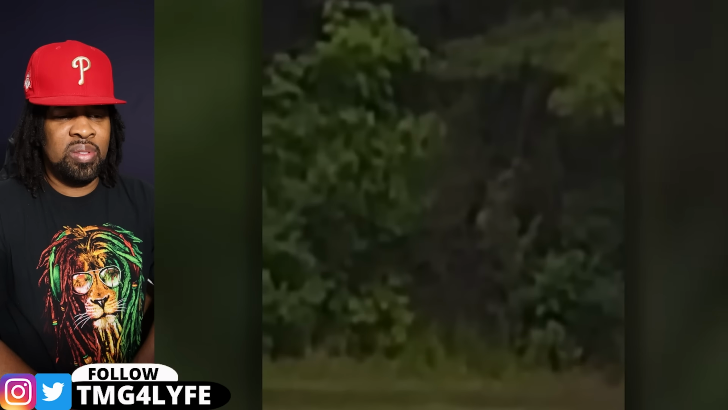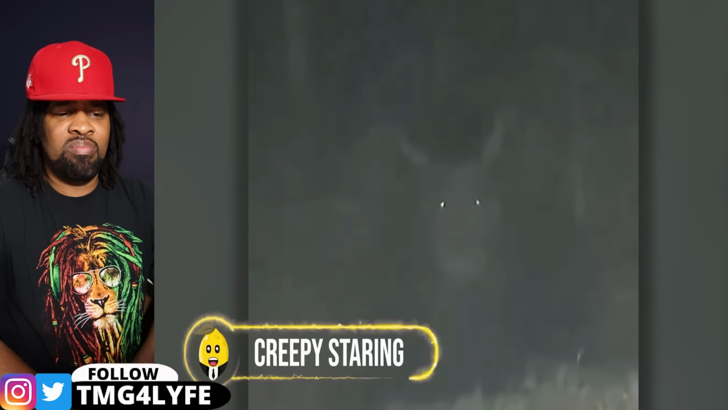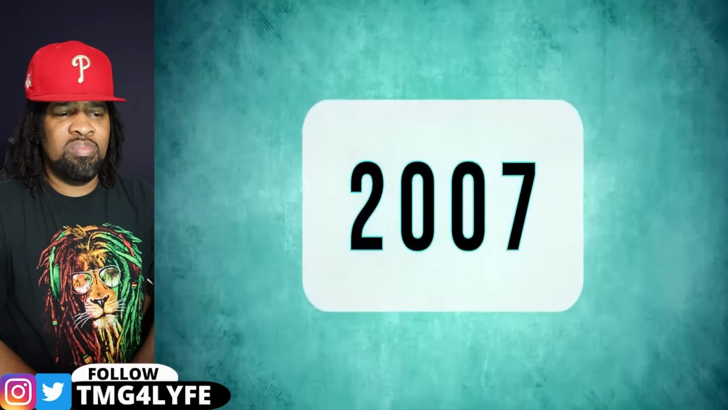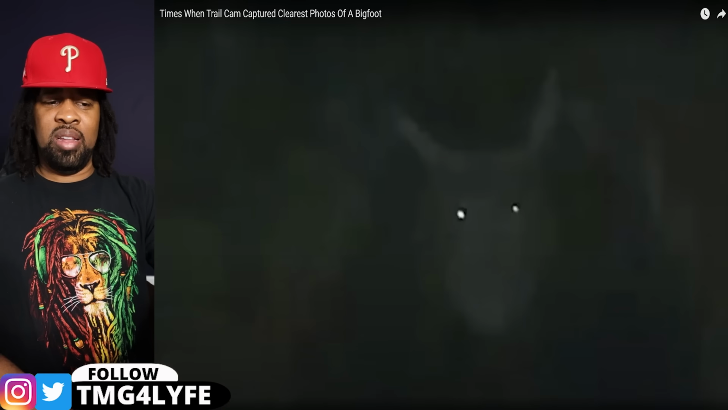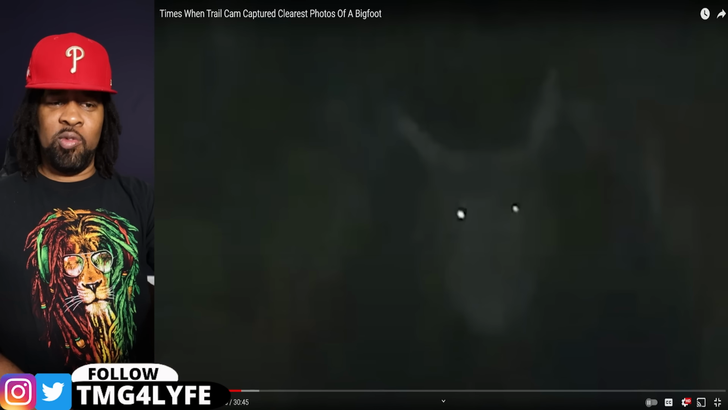What are you doing over there? Creepy staring. In 2007, a man exploring a mountainous area stumbled upon something eerie down a cave. As he got closer, he saw two glowing eyes staring right at him. The creature wasn't clearly visible, but its outline resembled a legendary dragon. Could this be one of the long-gone dragons hiding in that cave? Or, kind of look a little bit like the devil too, don't it? Like a demon.